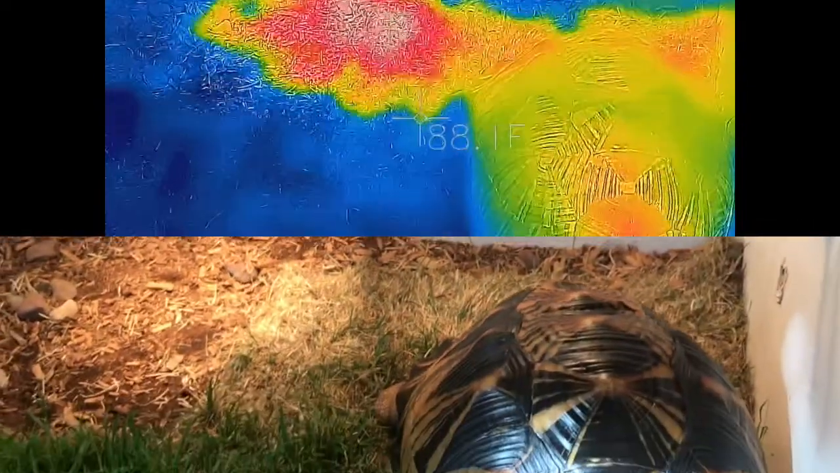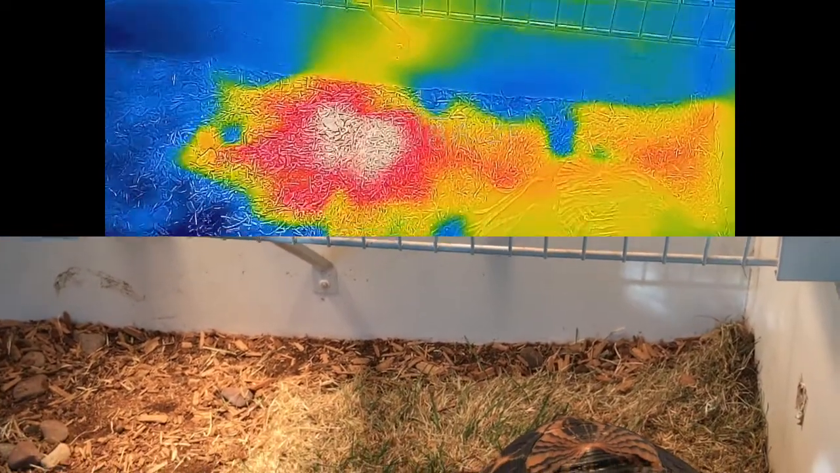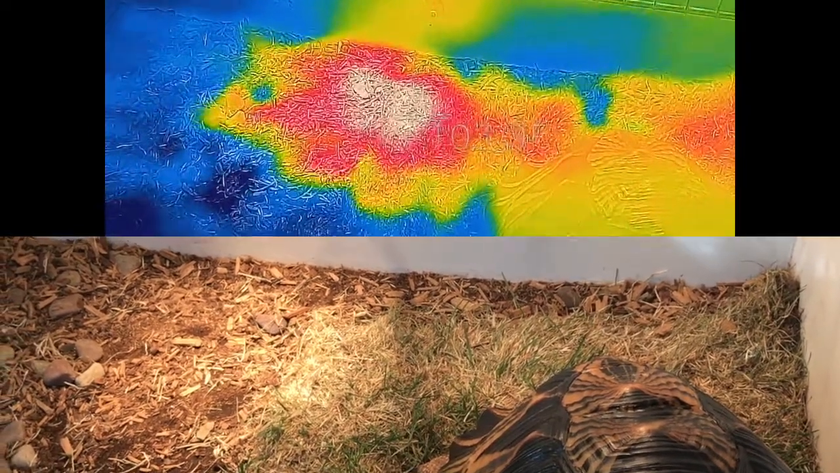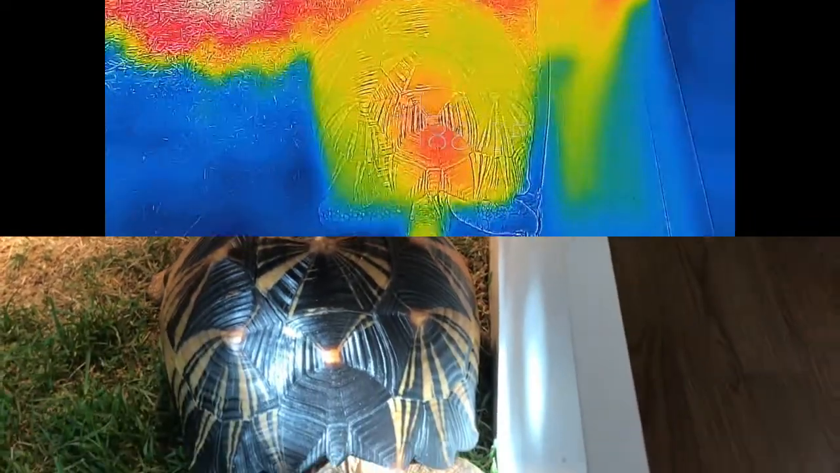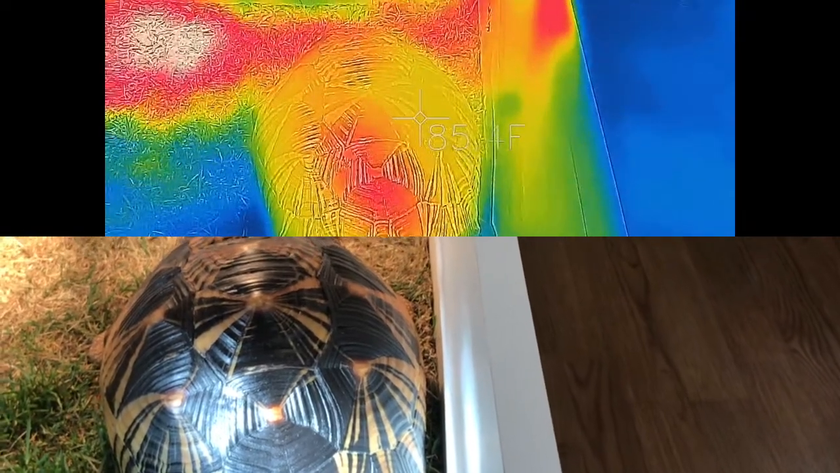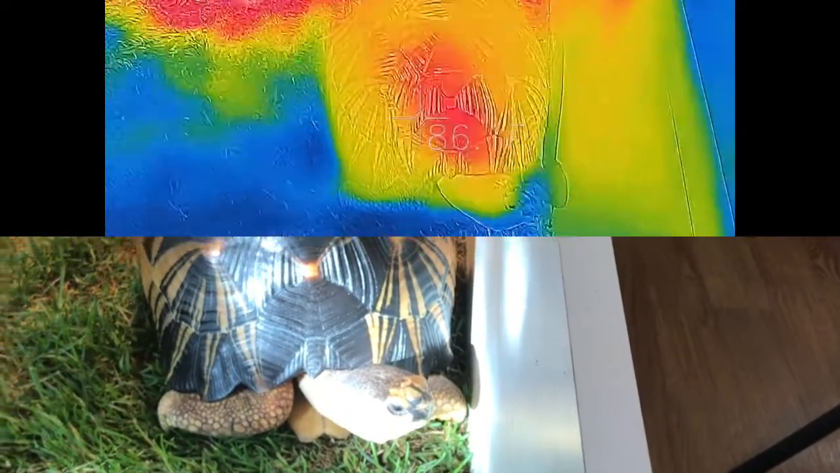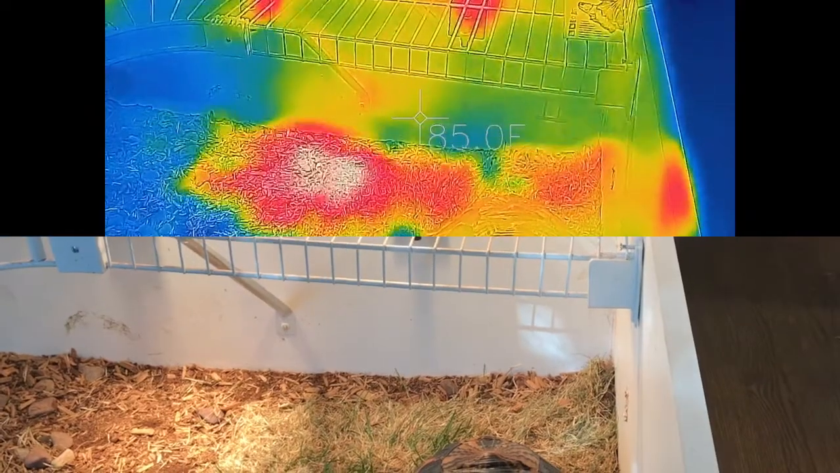Now you can see that the reptile basking spot lamp, which is 100 watt, isn't really giving off quite the same amount of heat as my Sylvania is. The Sylvania is giving them a nice 100-ish degree hot spot, whereas this one is only heating it up into the high 80s. But taking a look at Titan himself, you can see that his body's pretty warm. He's been doing his own thermal regulating thing, going in and out of the heated zones.